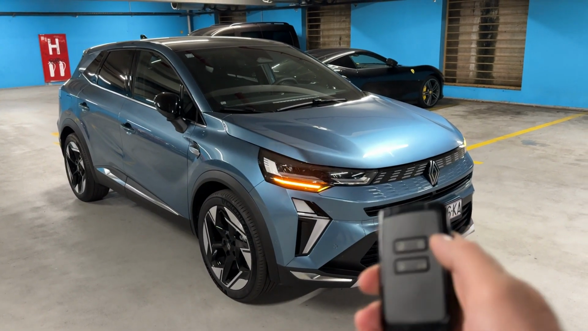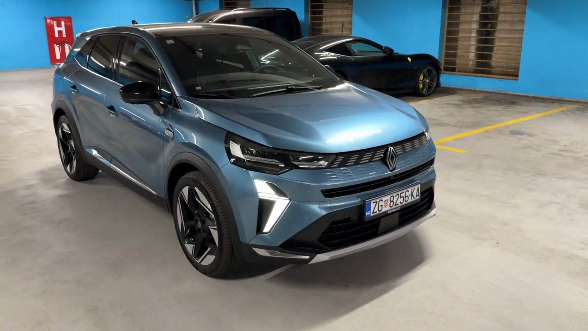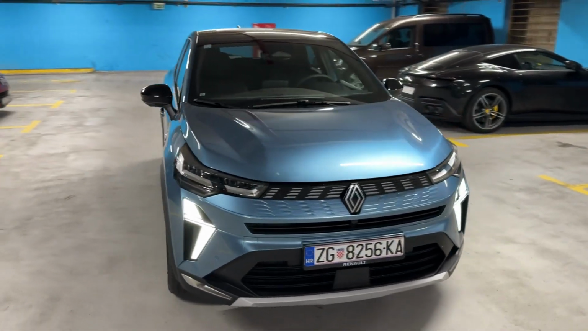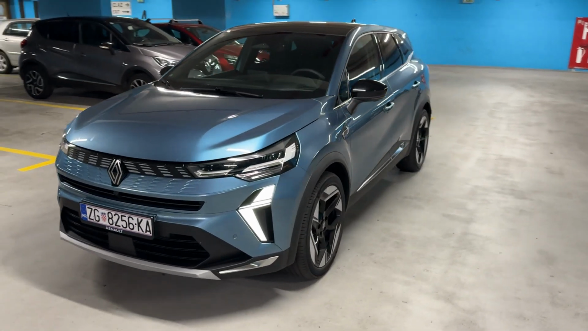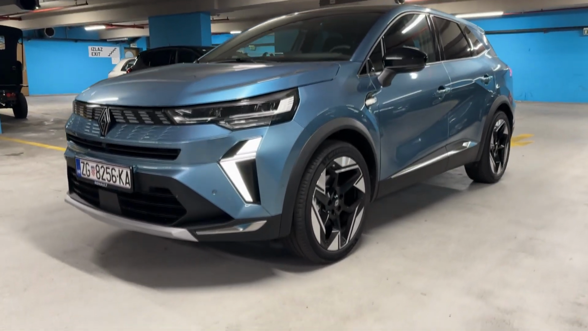Today I am taking you on a night point of view drive with this car, the new Renault Symbioz. As you can see, it greets us with the lovely LEDs upon unlocking the car. And this is the new model from Renault. It sits between the smaller Captur and the bigger Austral. And as you can see, we have the lovely design. The model in our video has got the iconic trim.